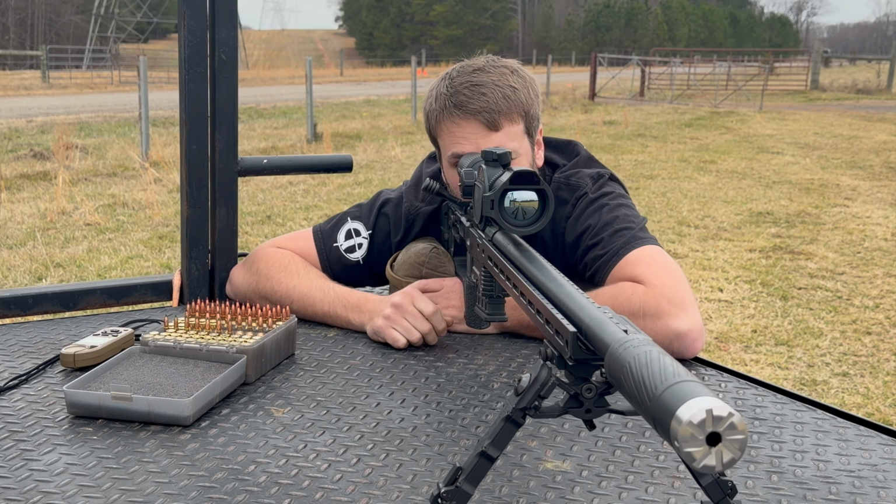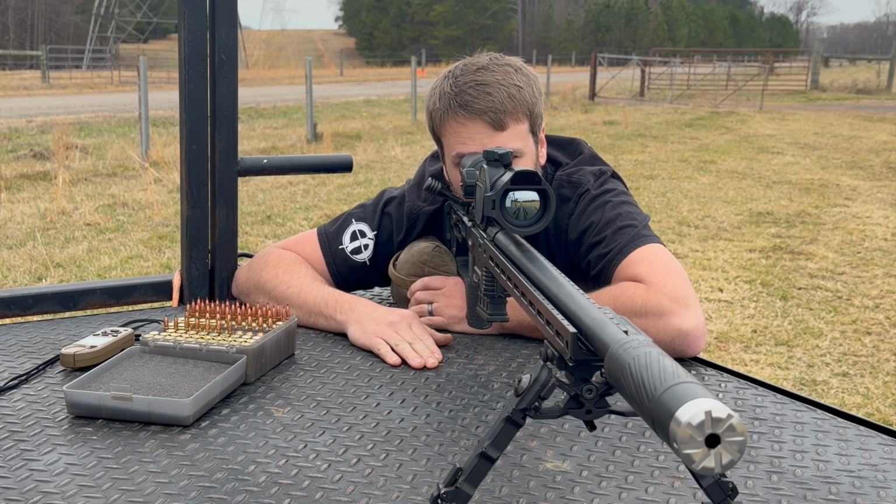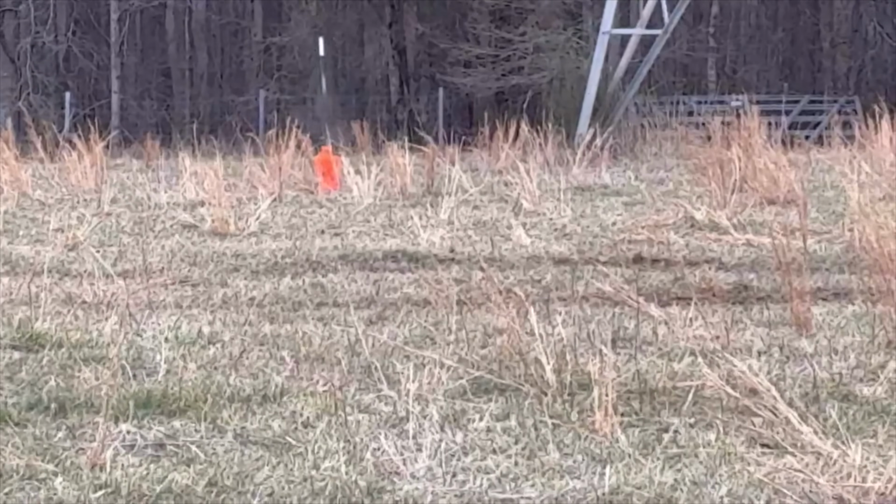Hopefully y'all saw that in the video. It sounded like the target. I'll call Brett and see because walkie-talkies aren't working, but that shows y'all, man. Hopefully I'm not talking out of my butt, but that's 2 shots at 757 yards and impact on a 13-mile-an-hour wind day. So let's see what he has to say. He should be getting ready to shoot, boys. And we have an impact.